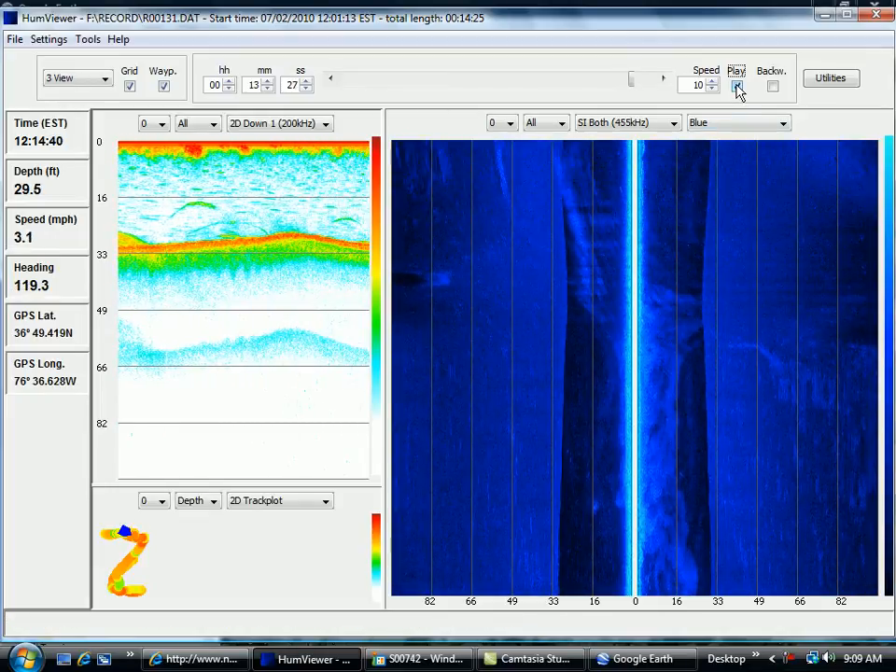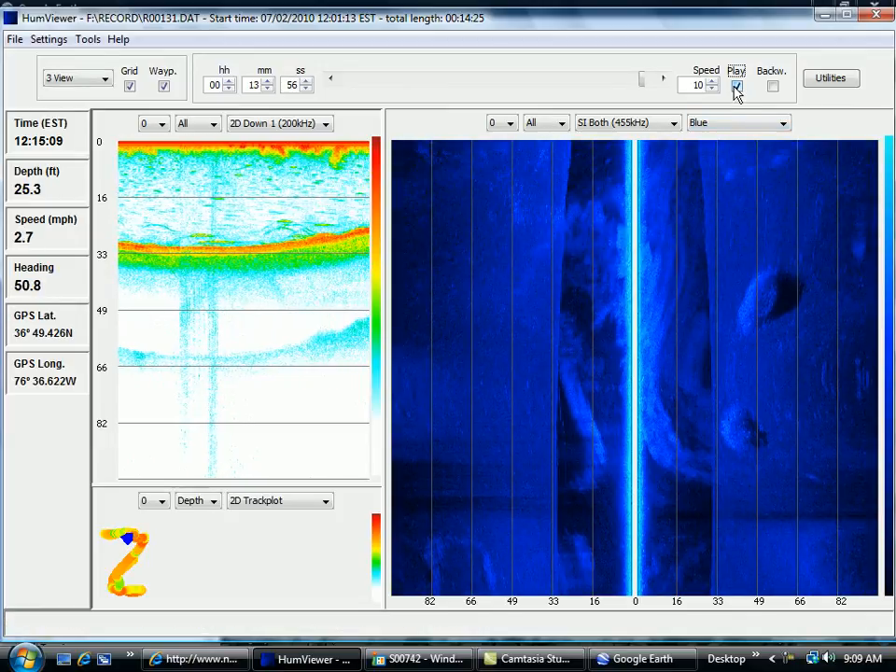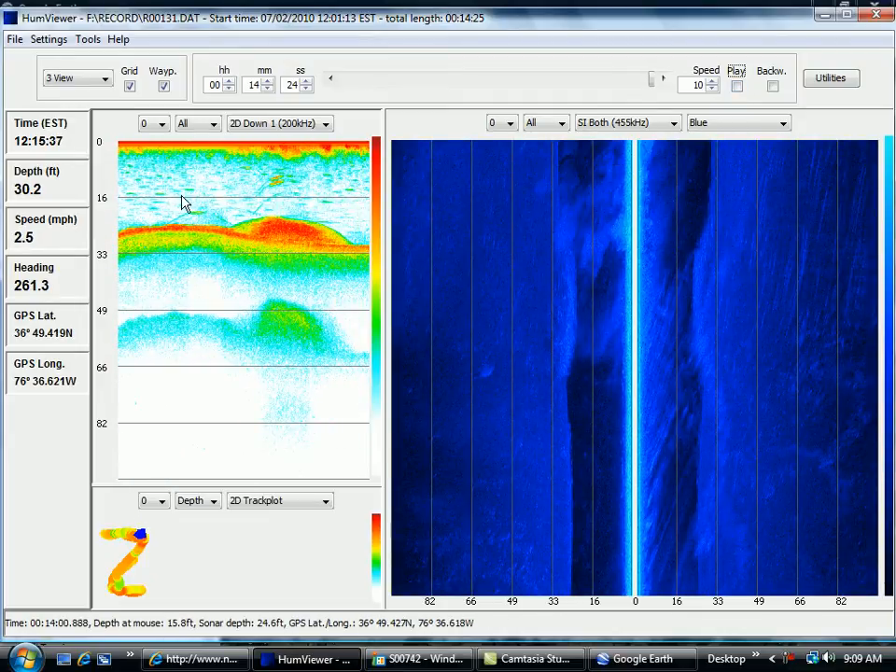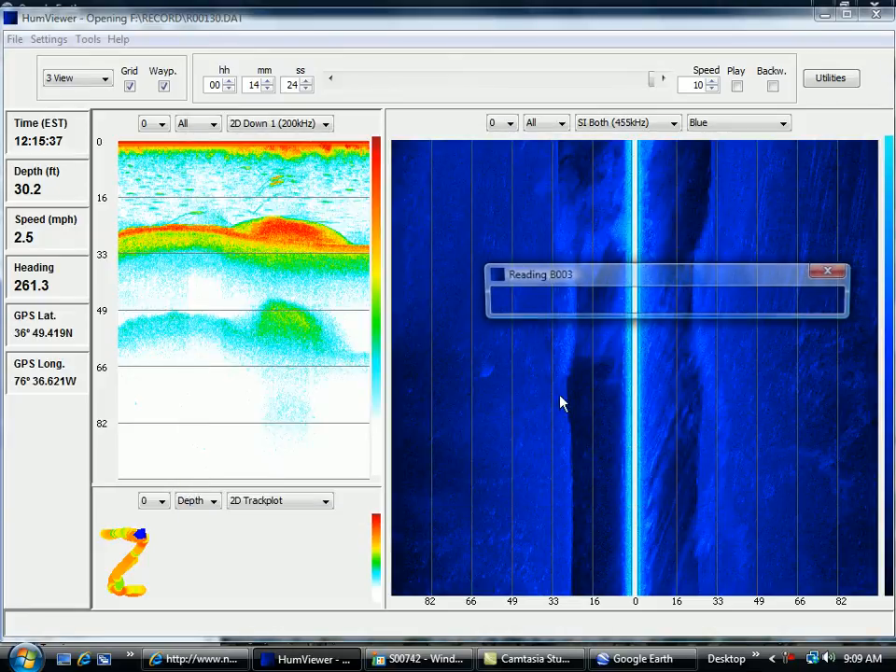And then just cruise on by, lots of prop wash. And here they are again off to my right. Big school of fish here and here. And that's that. And then I think this is the same school I spotted earlier. We'll look on another video.